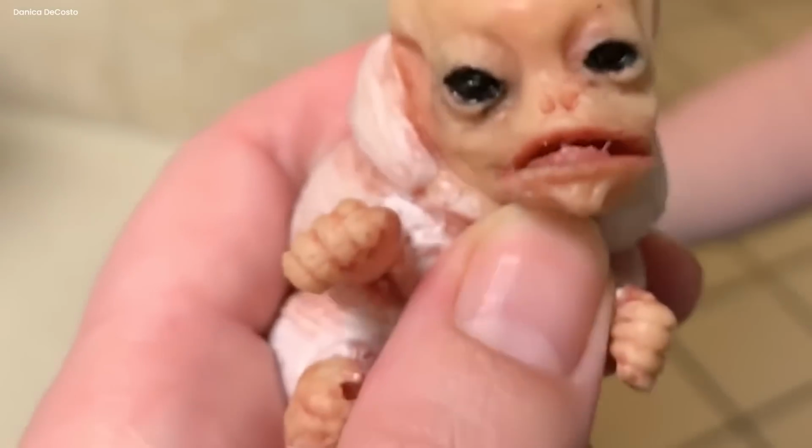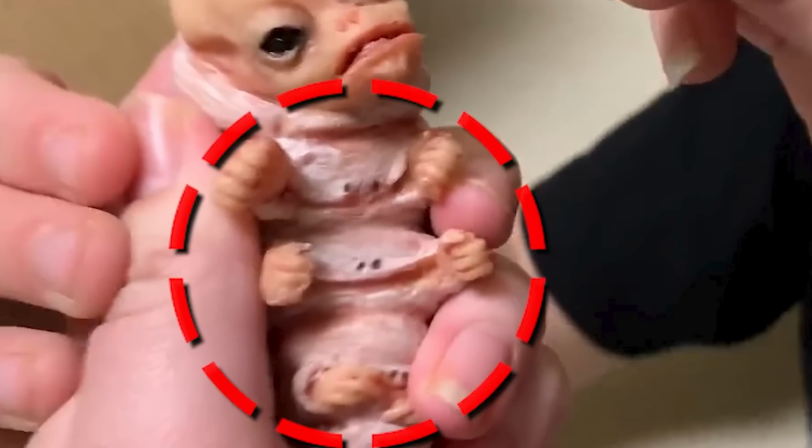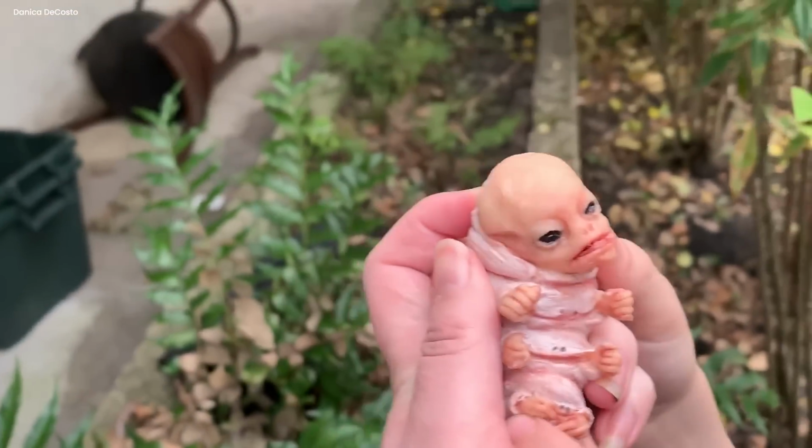The oddity didn't stop with its face. When the video showed its appendages, they had 5 fingers, just like humans, but instead of the regular 2 hands, it had 6, and they moved oddly, adding another layer of mystery to the creature.